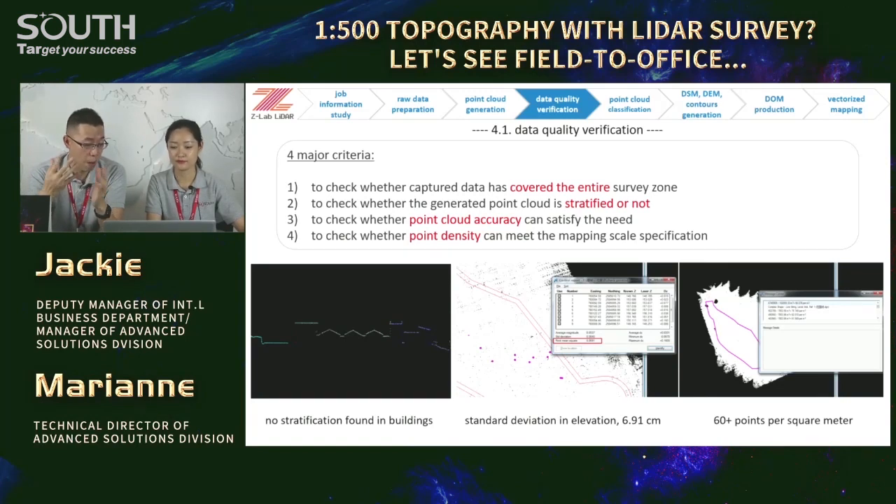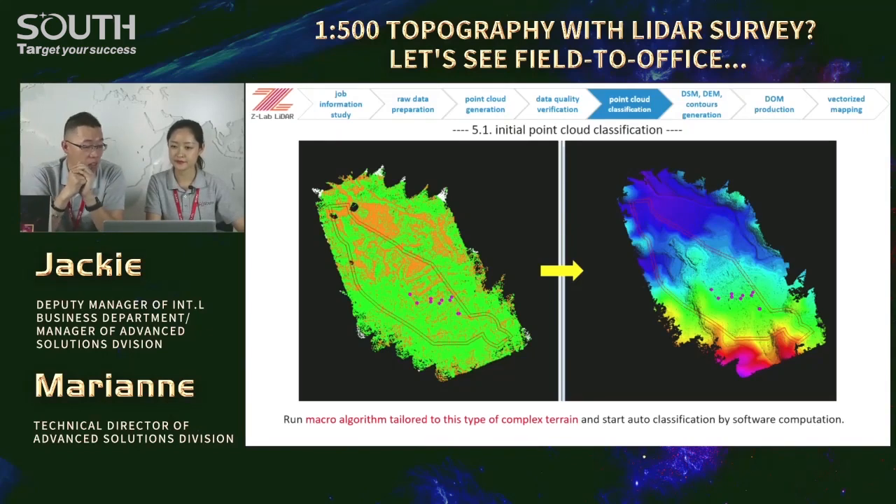Now, with the geo-reference point cloud, we have to work on the classification. You mean to classify the point cloud into different classes, wanted and unwanted, right? Exactly. For the initial classification, the essence is about macro algorithm. Macro algorithm, not macro, okay?